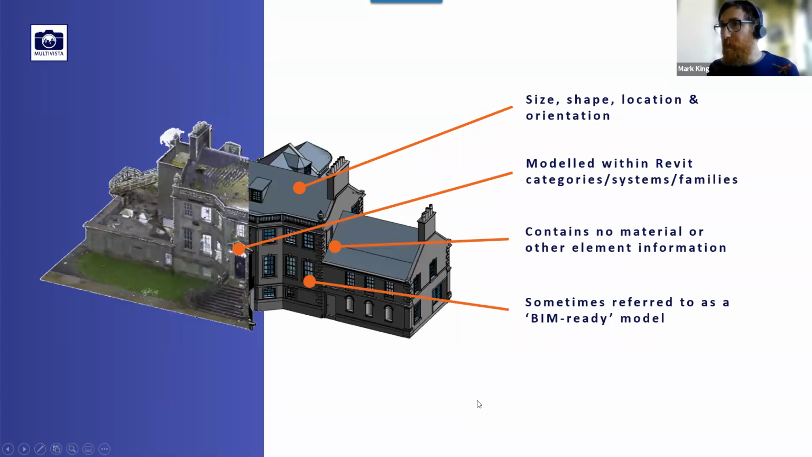As I said, what the industry does in terms of scan to BIM is you model accurate geometry inside Revit, or you draw it inside AutoCAD, in terms of size, shape, location, and orientation. It's modeled within Revit in typical Revit categories, systems and families. It doesn't contain any material or other element information. It's just what it is. That's a roof.